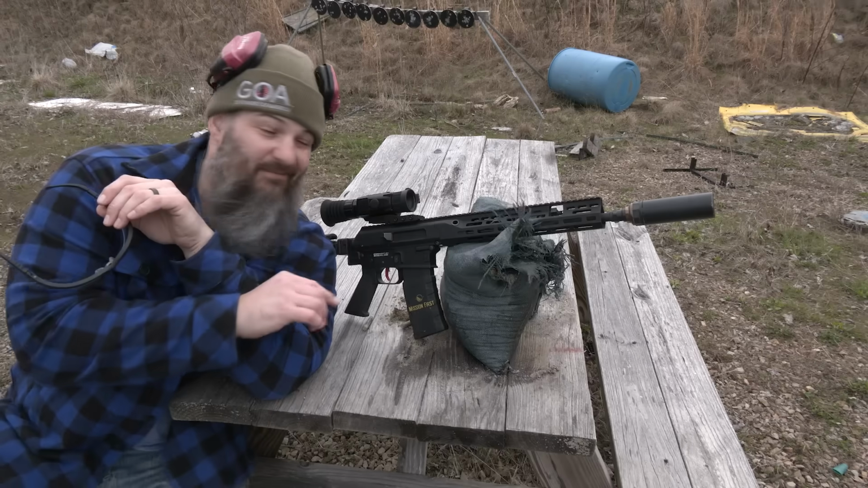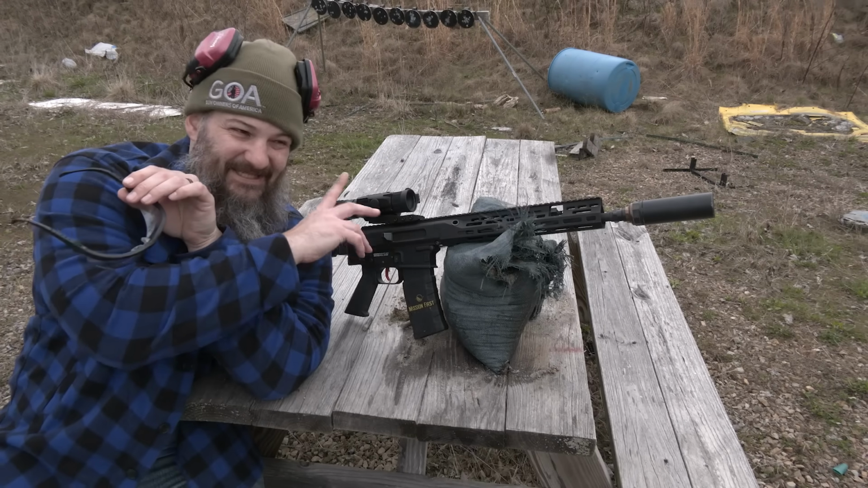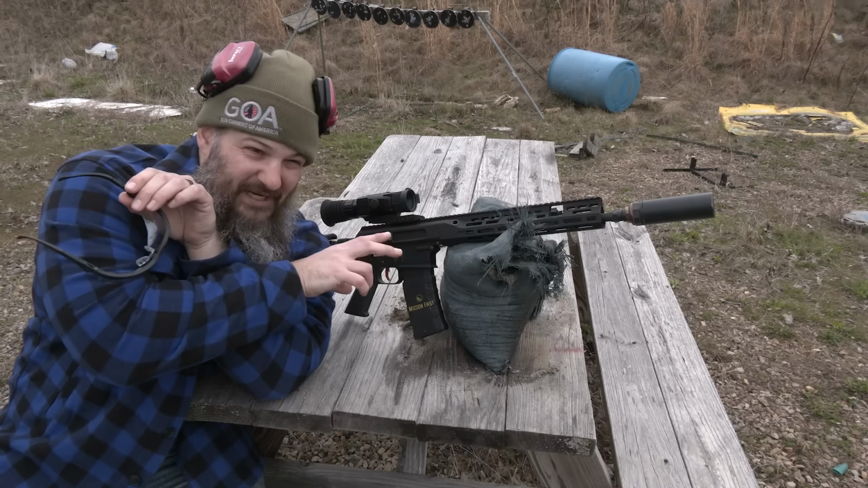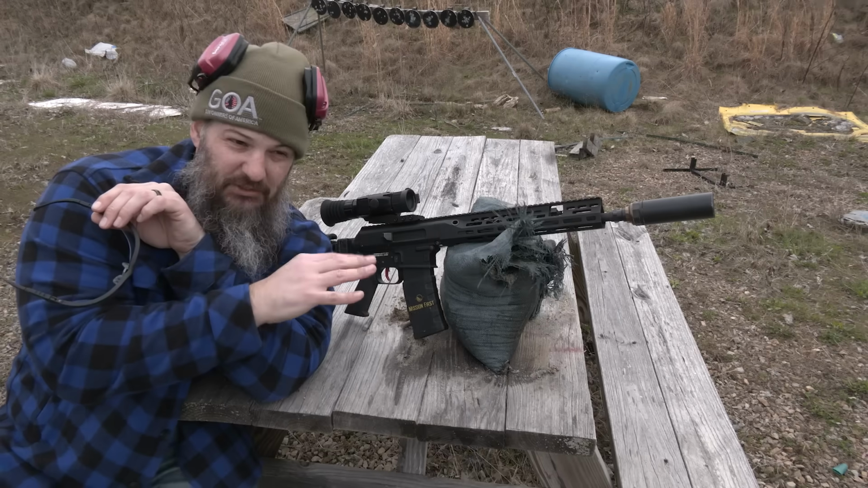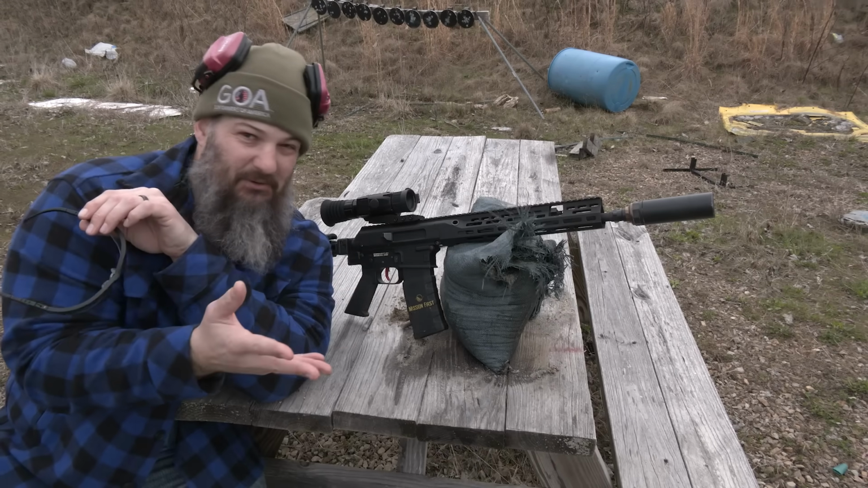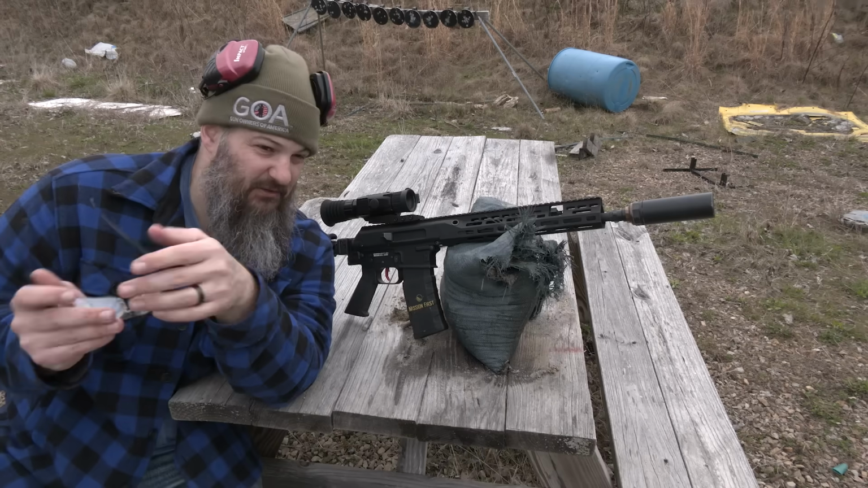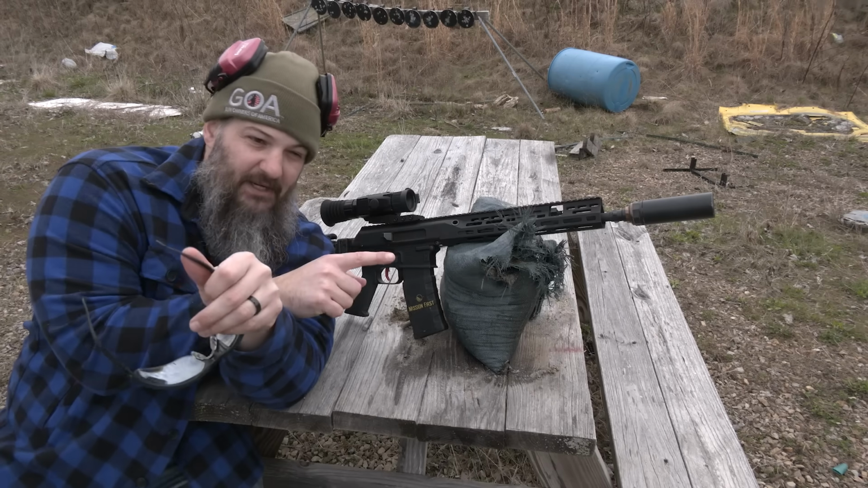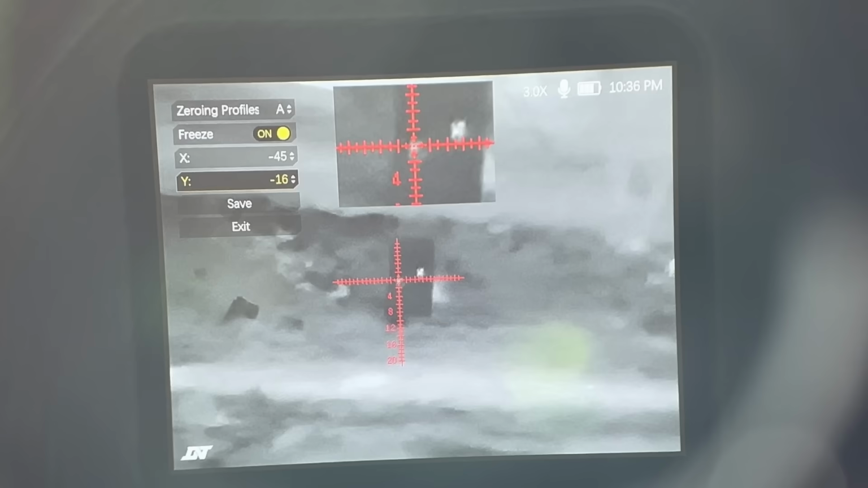All right, so I've actually hit my first snag on today's eval, and that is that we can't actually record the screen while we're doing the zeroing. So as soon as you go into any of the menus, it stops recording, which is kind of lame, so I can't show you guys how it works, but basically the way this works is you fire a round, you figure out where it lands, you then have the ability to center the reticle and freeze the frame and then do the adjustments. So I'm going to do that, and then we're going to come back and see if it worked.